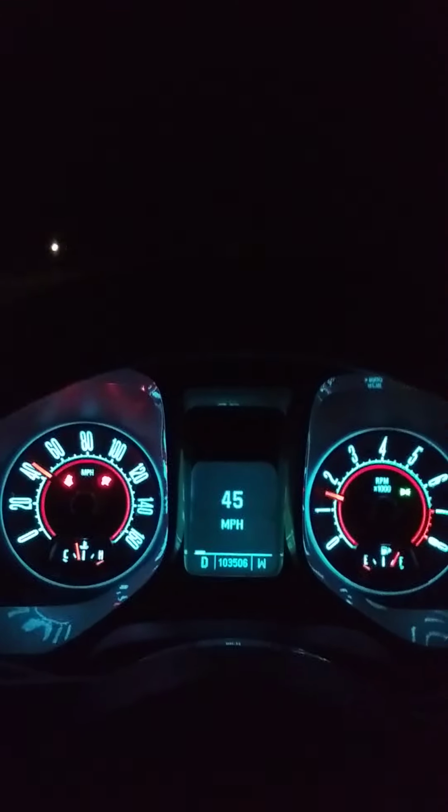Yeah, it's good. Yeah, it's good brakes. That railroad crossing is really bad. Yeah. But yeah, I got it up to like 64. I don't want to speed too much for obvious reasons. Don't want to get a freaking ticket.